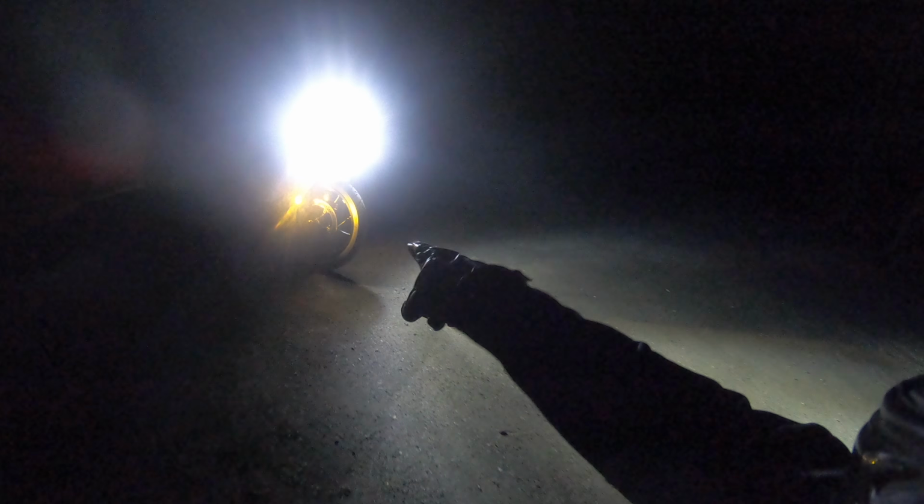So those are the D2s in the bottom, orange or amber, facing forward. And then we got the D7s up top. I can't even look at them. You probably shouldn't look at them yourself. I'm going to keep my eyes kind of closed here. But the D7s are probably twice or maybe 3 times brighter than the BMW's LED headlight.